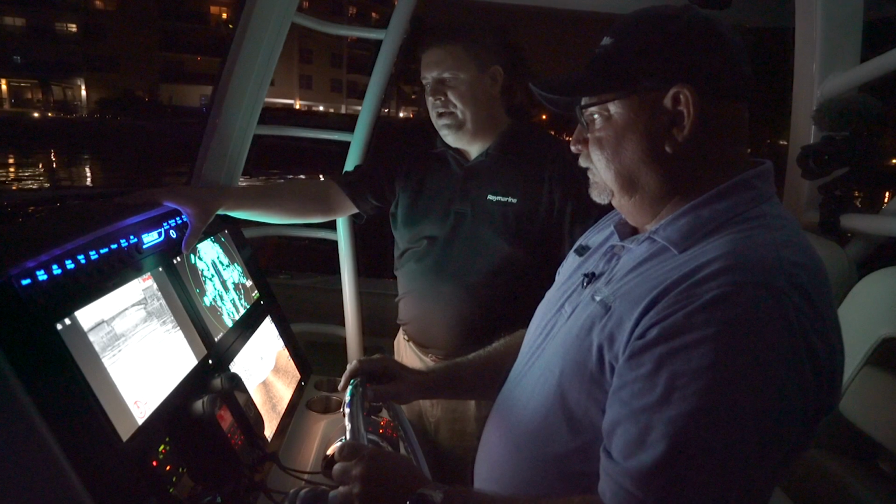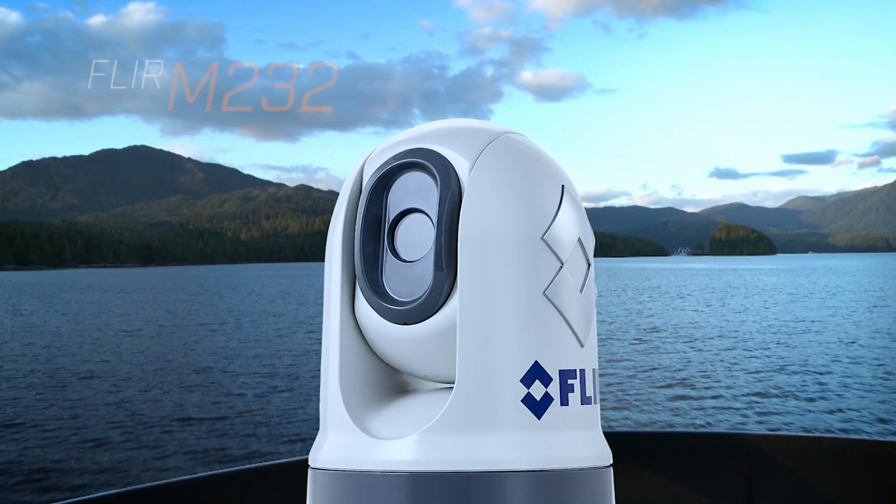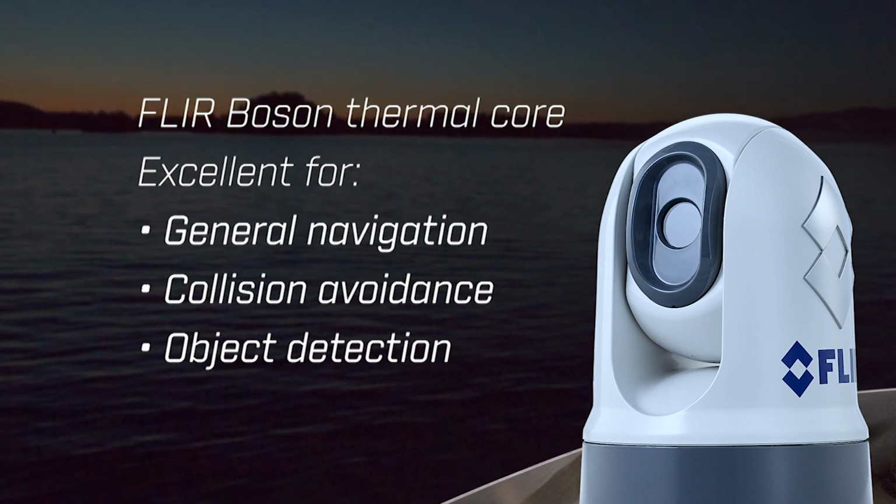Yeah, so this is a FLIR M232 thermal camera we have on the boat. It's mounted up on the hardtop. This is a pan, tilt, and zoom camera, so I can actually move the camera around to look at things in any direction. I can turn it 360 degrees.